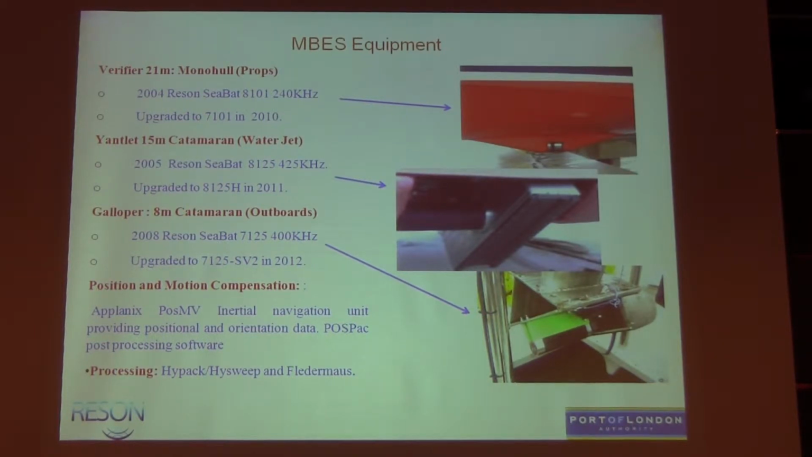So our equipment. We've got 3 multi-beam systems, as I say, and they're really, if we look at them, the first system we got in 2004 was the 8101, really for dredging support, safety and navigation surveys in the channel. And we upgraded that to the 7101 in 2010. The Antlet, I'll show you some images of the craft afterwards.